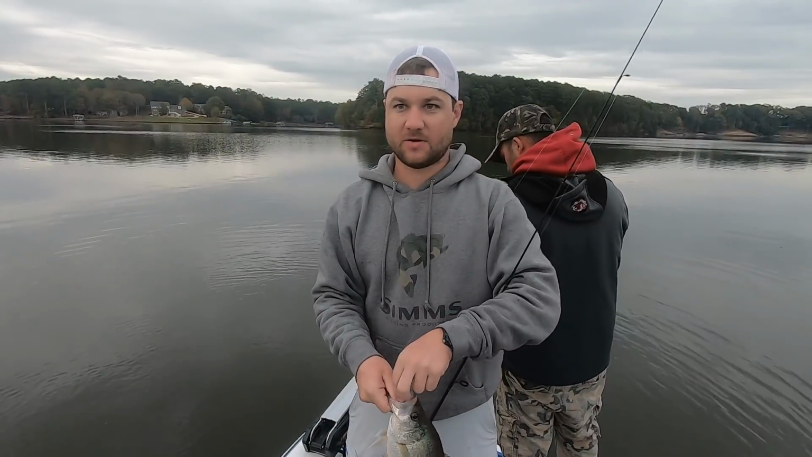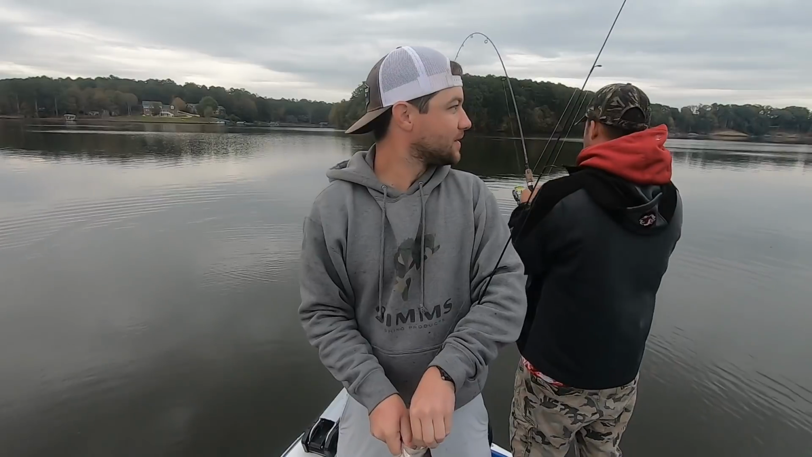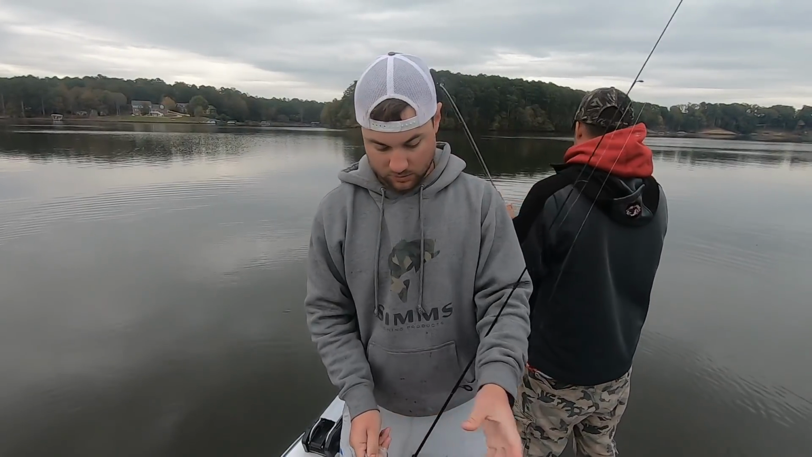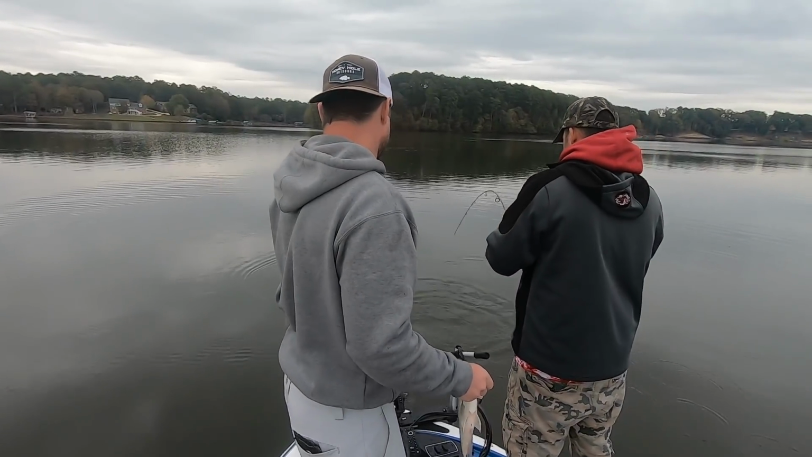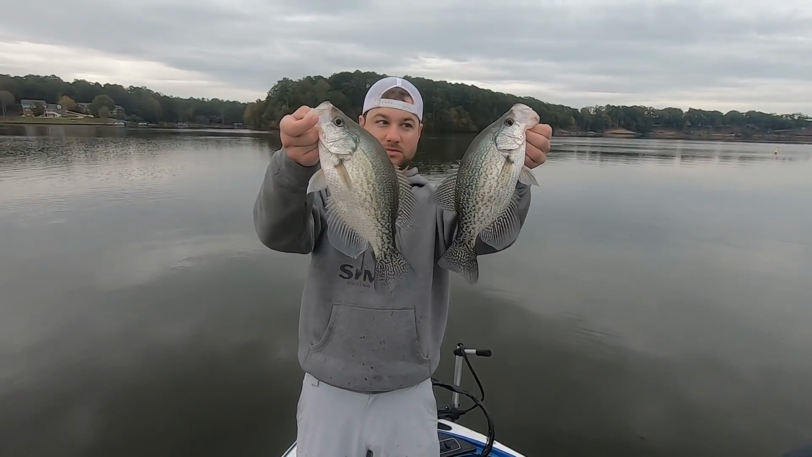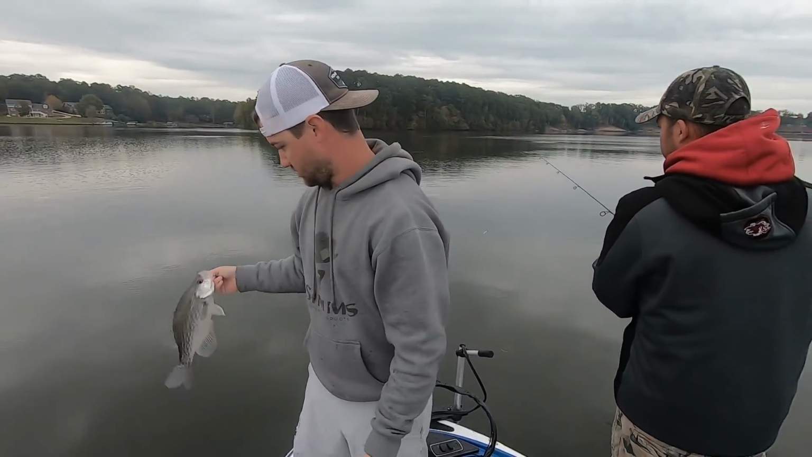The screen that I just showed you where all them crappie were, that's them. Level 2 doubled up on some mondos. That's what timber can do for you. Quick. Barn doors.